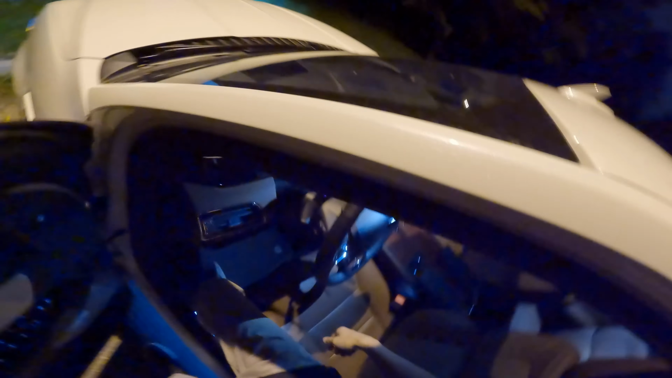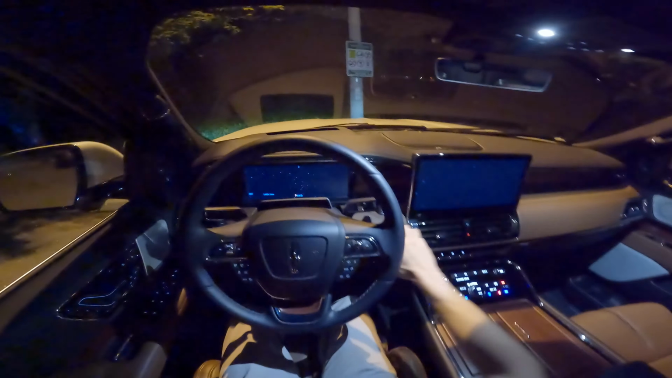Of course we have our steps going out, and the interior looks really nice. But let's start it up.